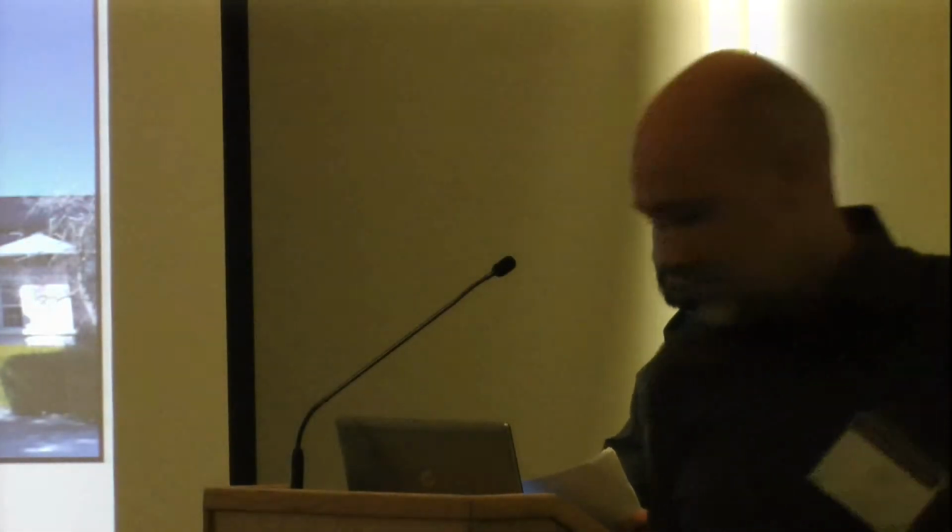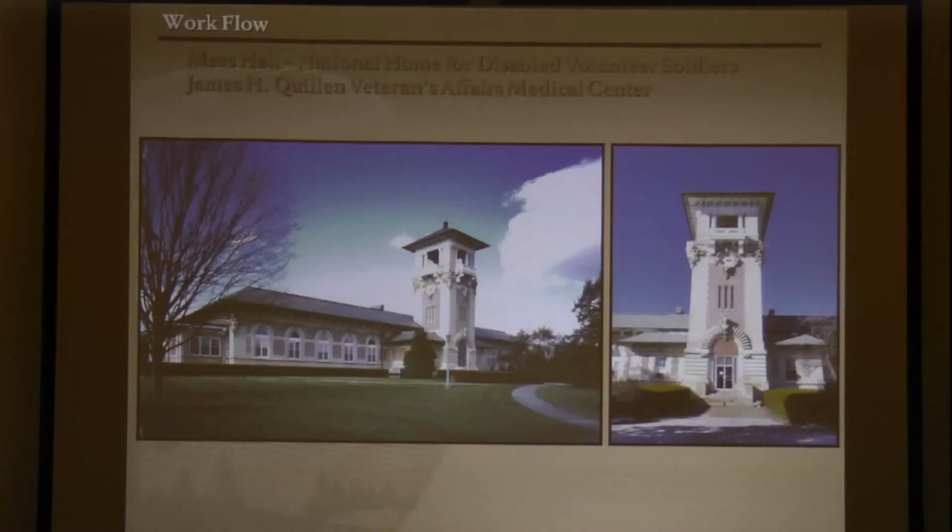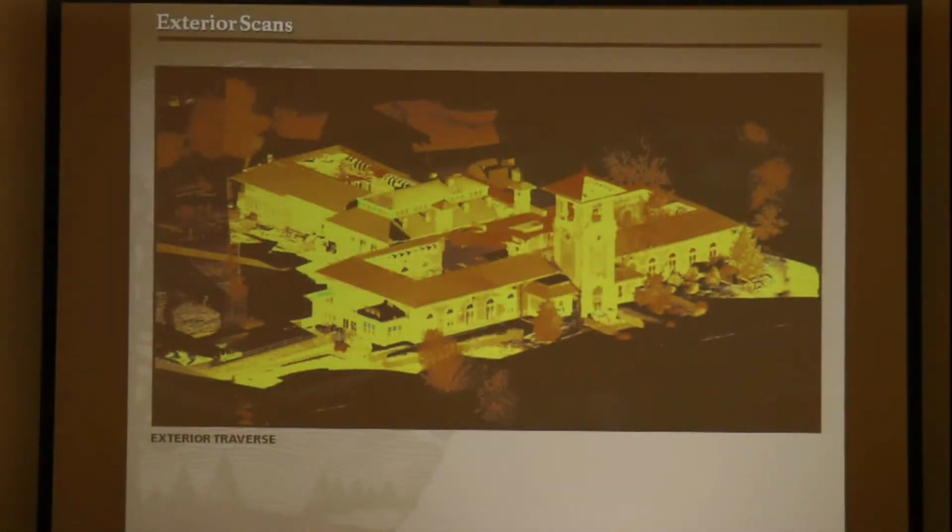So I'm going to talk about documentation of historic buildings using the mess hall at James H. Quillen VAMC as an example of how we incorporate laser scanning into our workflow and supplement its weaknesses with other methods of field recording. We began with a 10-position traverse of the exterior, and this quickly let us define the exterior floor plan, locating most of the window and door openings and giving us most of the dimensions we needed for the elevations.